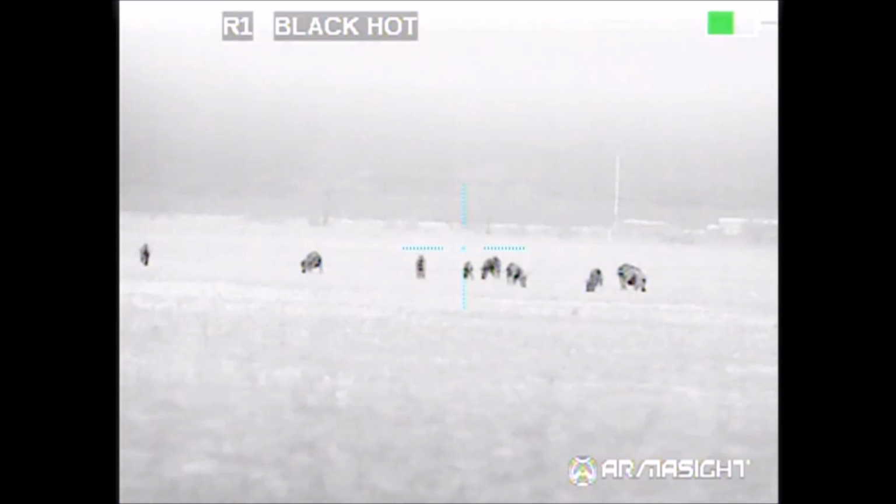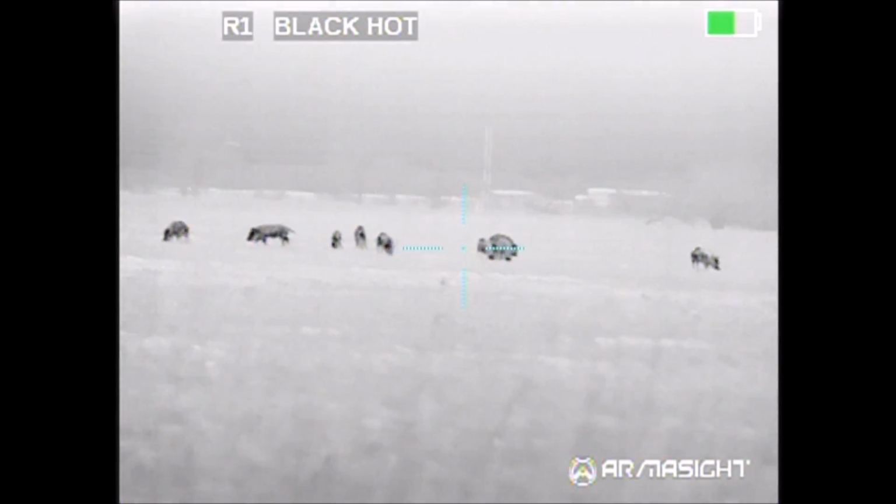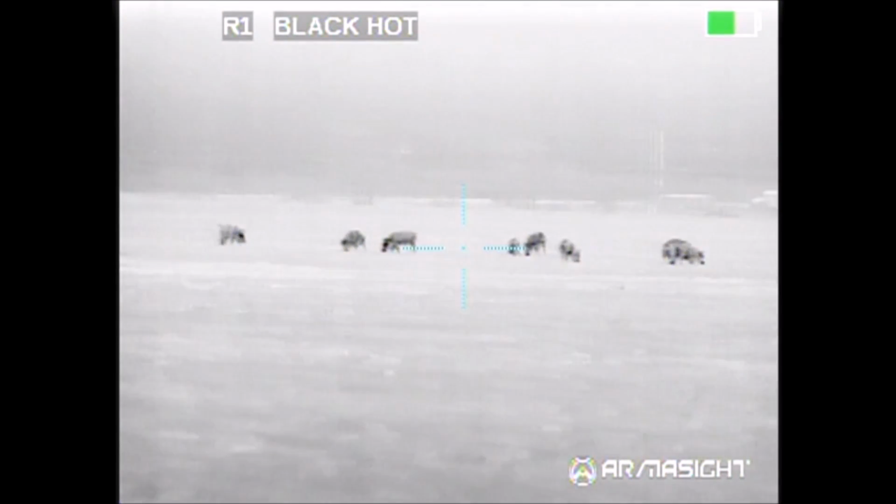The high winds made communications difficult, and as it turns out, we ended up both opening up on the same hog.